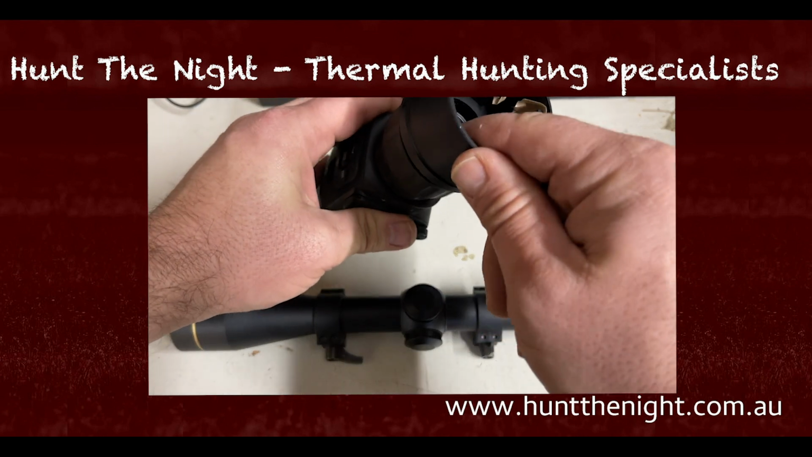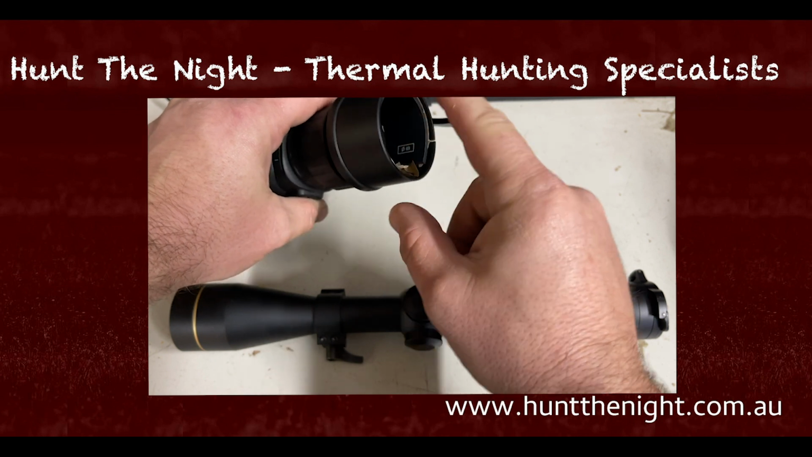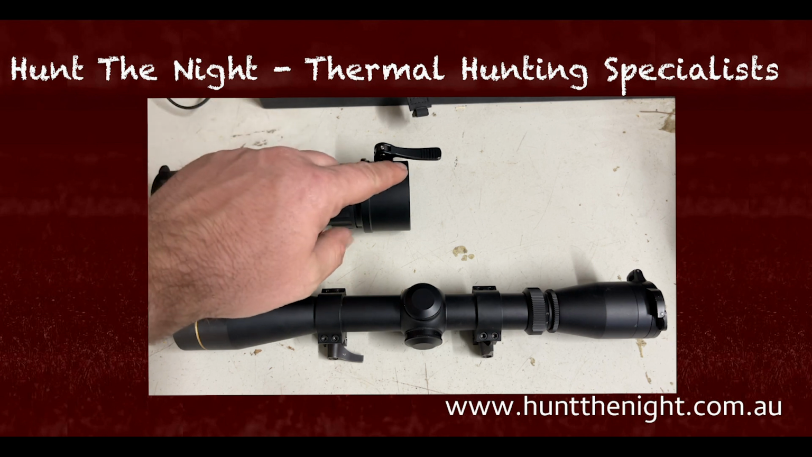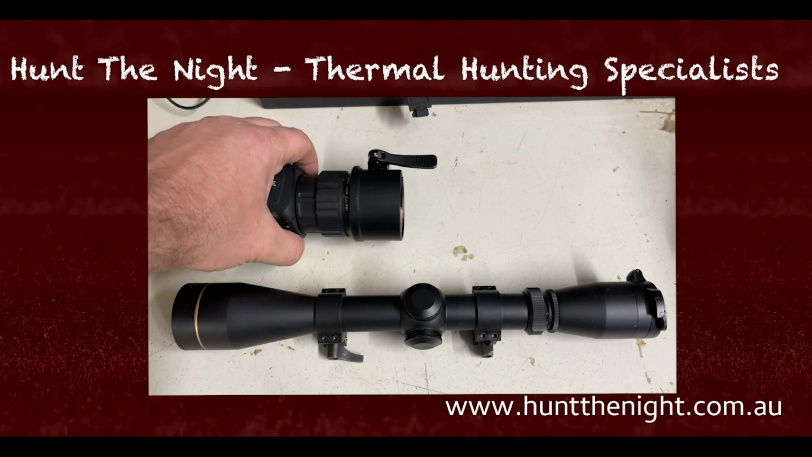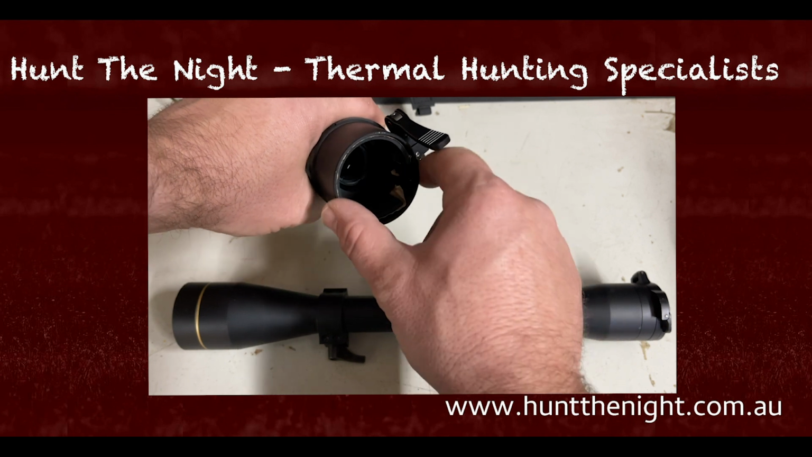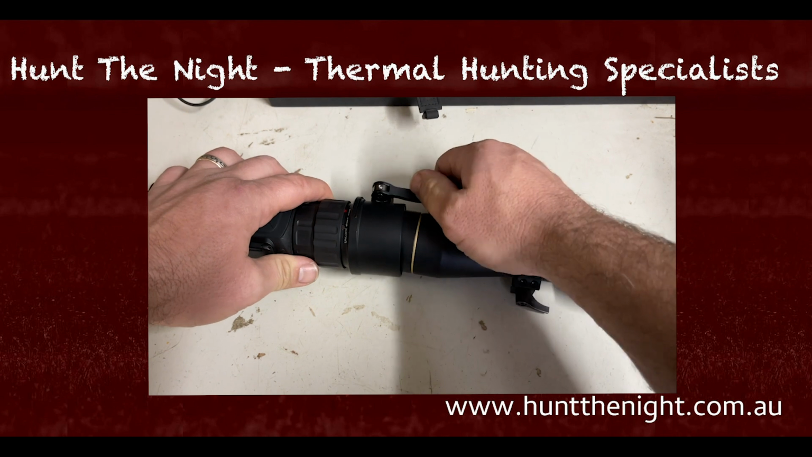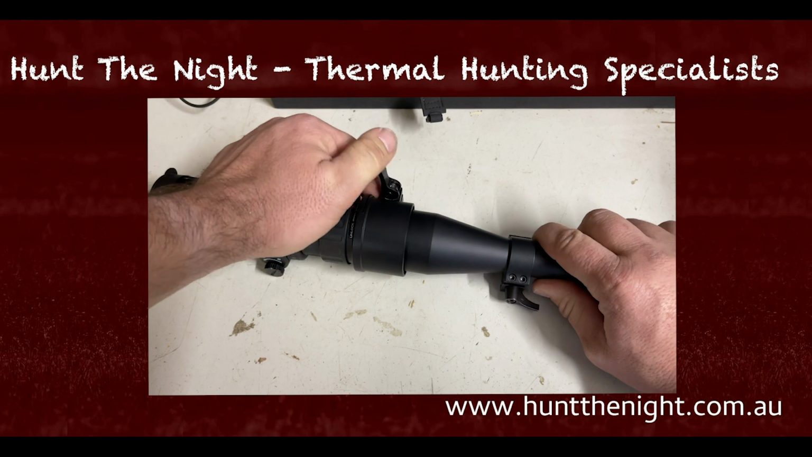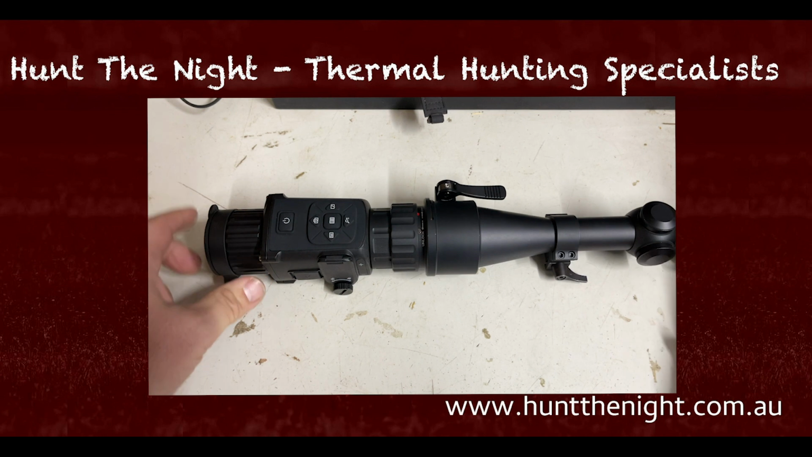They use a shim system for this clip-on device here. So you put a shim in here rather than having a dedicated actual housing. If you buy the Rico one, it comes with a dedicated housing. I've ordered a couple to see if I can get it to work with this scope as well. So there's a little bit of variation in this because obviously that will compress. And when I mounted this, you just open it, put it in, it goes on, throw this lever down, and you're clipped on, okay?